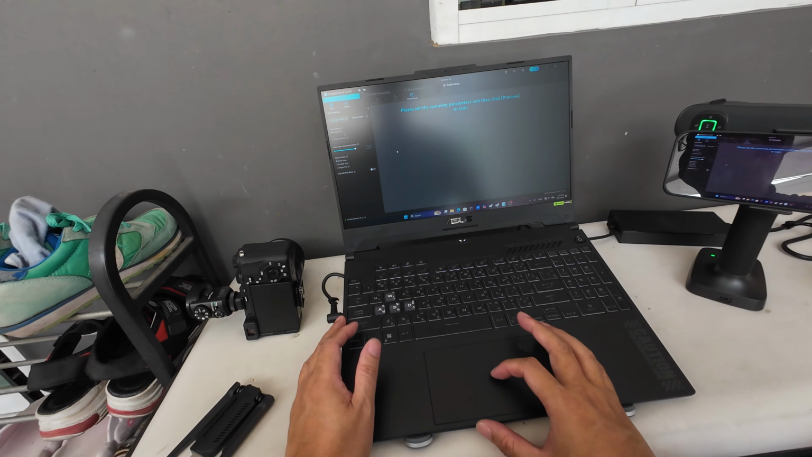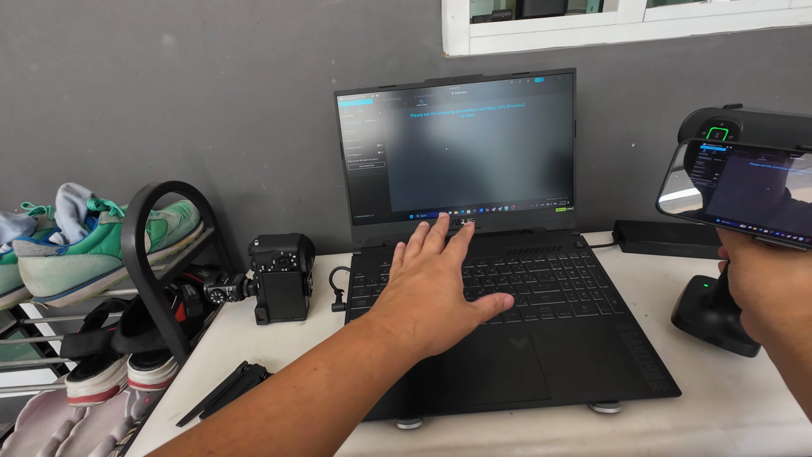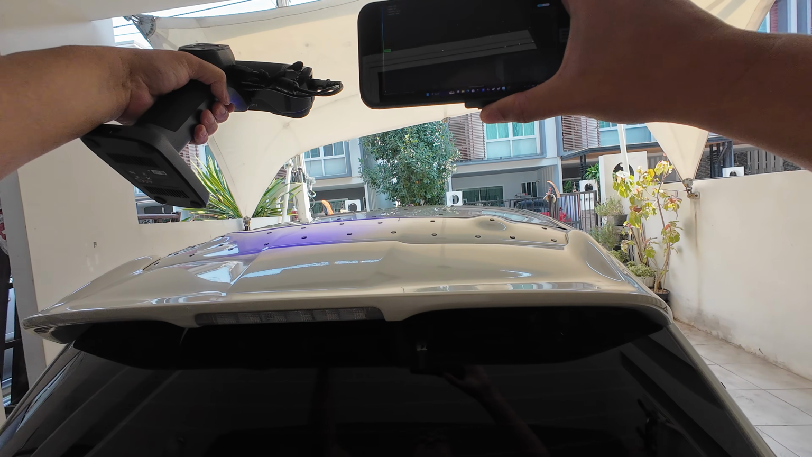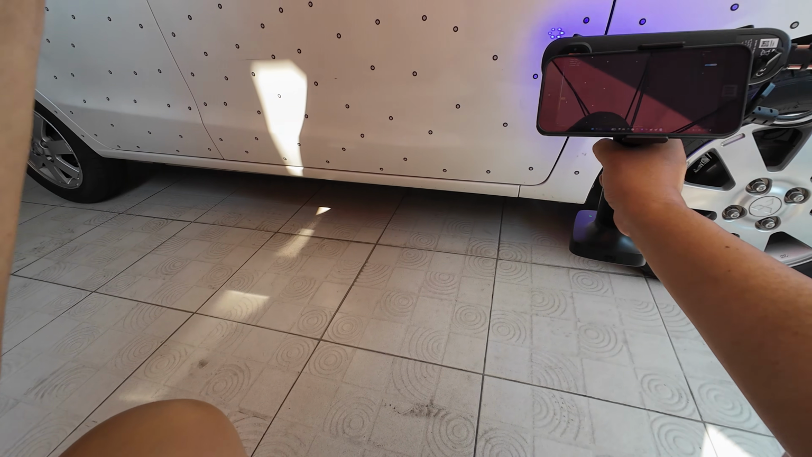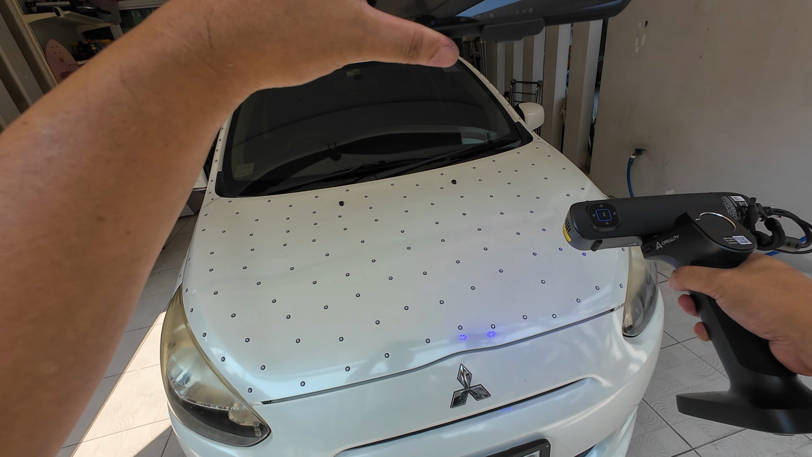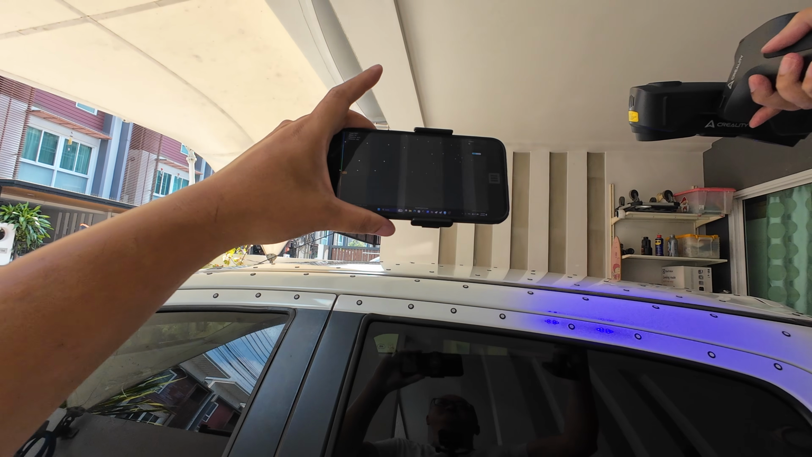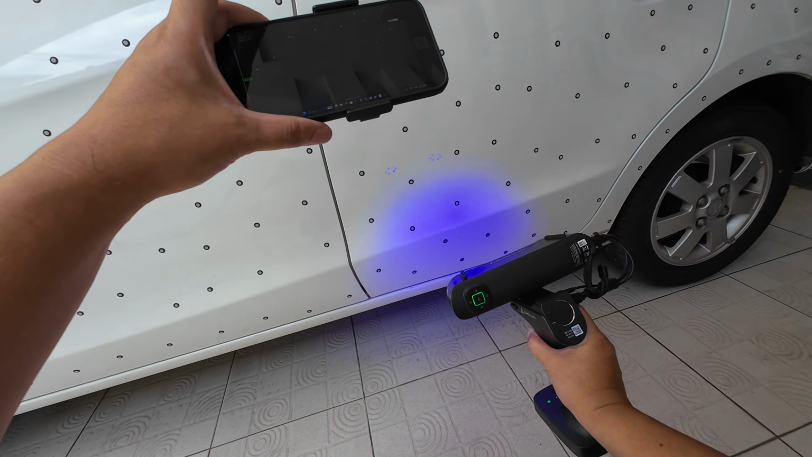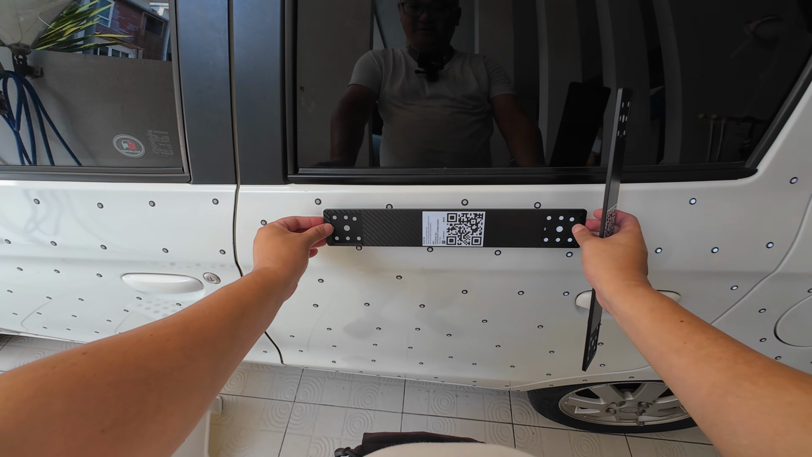Okay, start with the X1 global marker. I connect using the space desk. Let's try a scale bar.